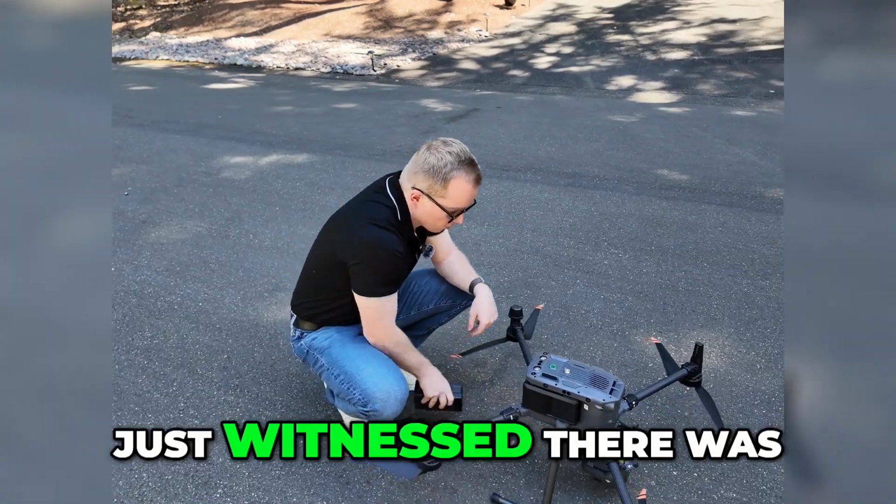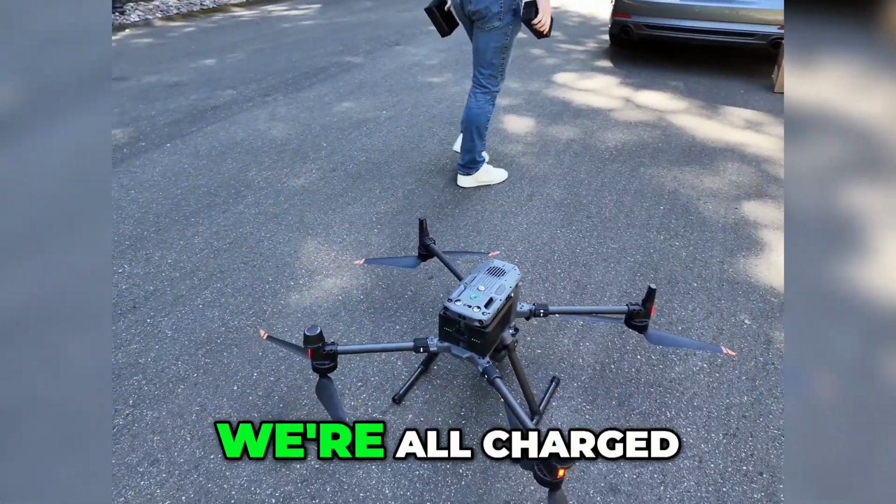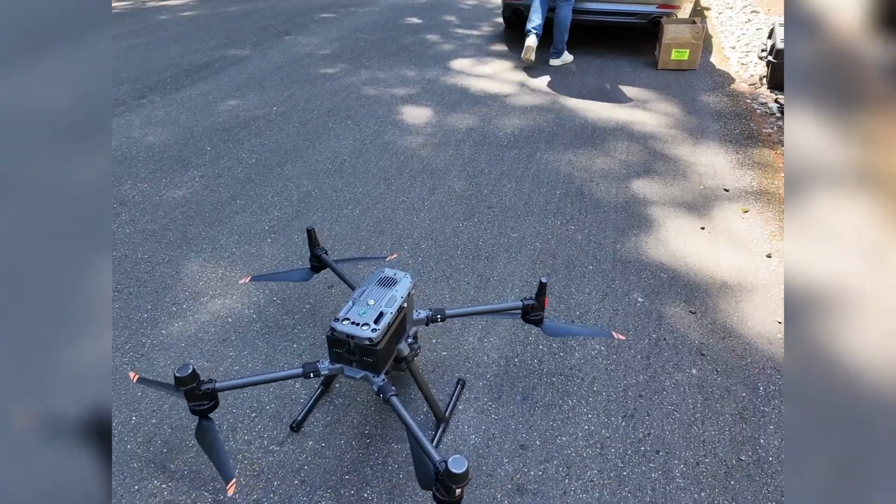And what you guys just witnessed there was an expert hot swap of the batteries. We're all charged up and ready to go.